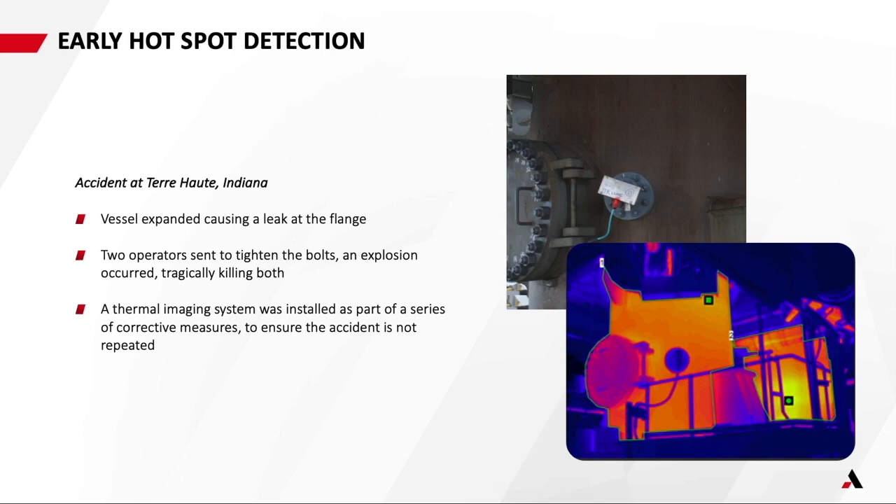One unfortunate incident we were involved with quite a few years ago now was in Terre Haute, I think that's how it's pronounced, in Indiana. The vessel expanded, which caused a leak at the flange, and then when the operators were sent to tighten the bolts on that flange, an explosion occurred, and tragically that killed both people. And then one of the corrective measures after the investigation into that incident was to ensure that thermal imaging systems were added to the automated monitoring system, so that type of incident was prevented.